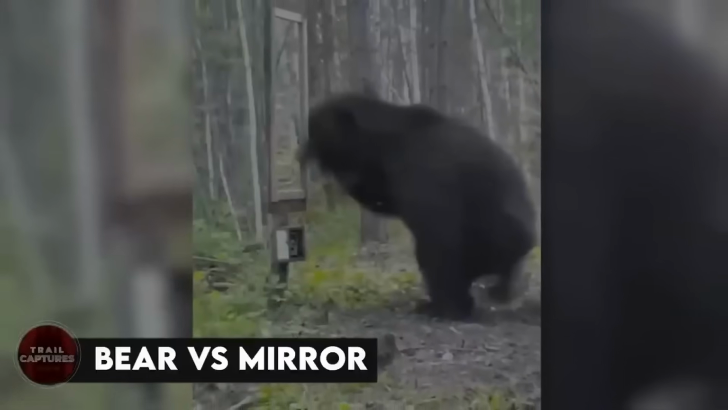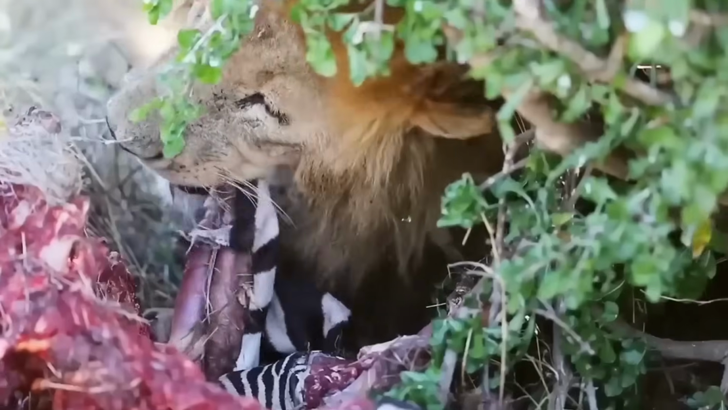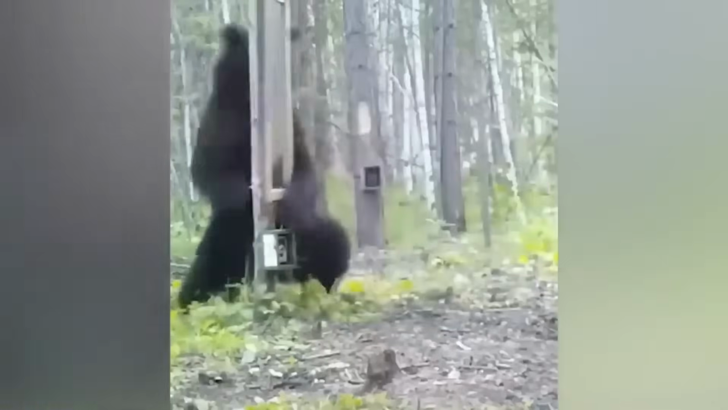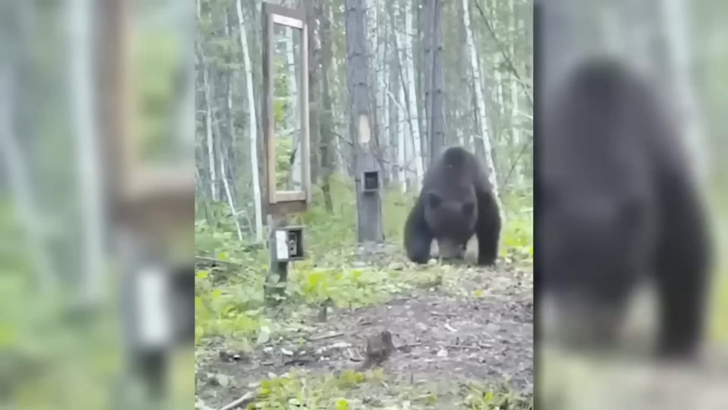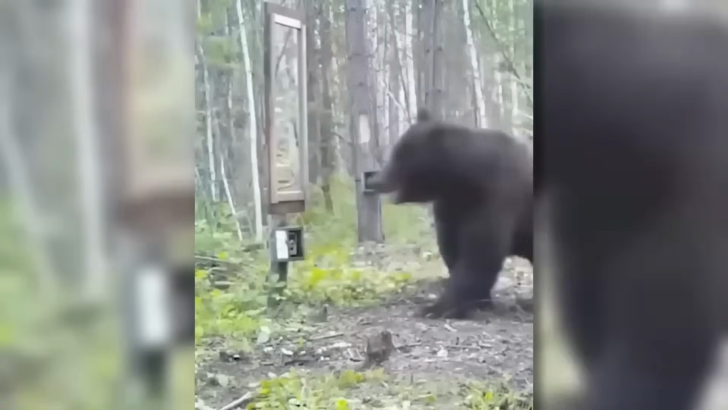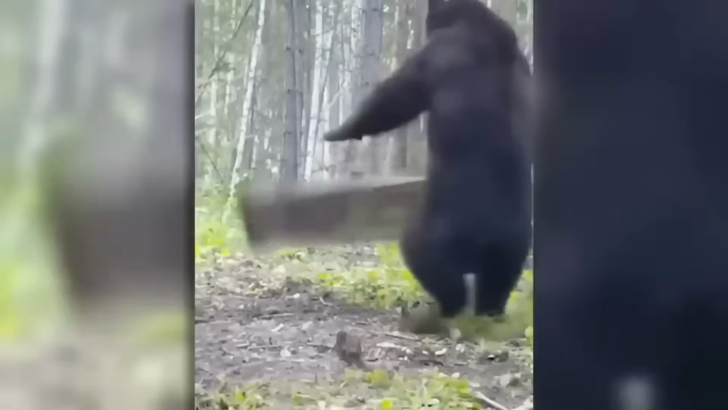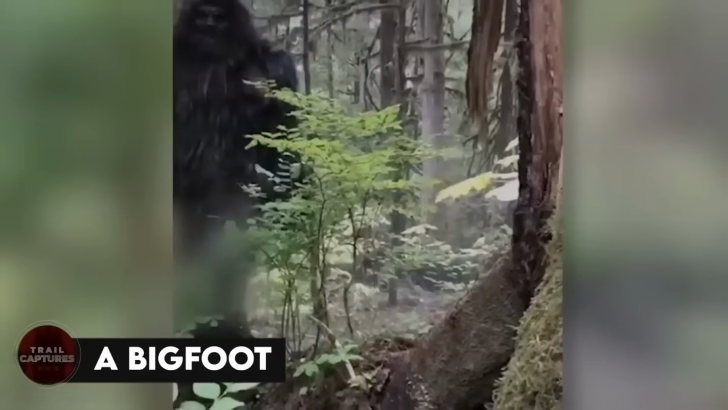Bear versus mirror. Trail cameras usually capture animals chilling, hunting, and going along their normal life. But sometimes these cameras capture things out of the ordinary. For instance, this bear was just going along his way when he suddenly saw something he'd never seen before. His own reflection. And needless to say, we do not think he liked it a lot. A Bigfoot.